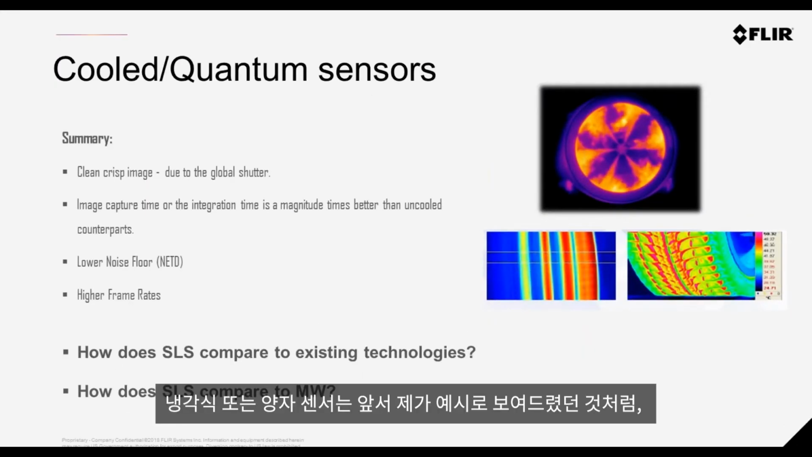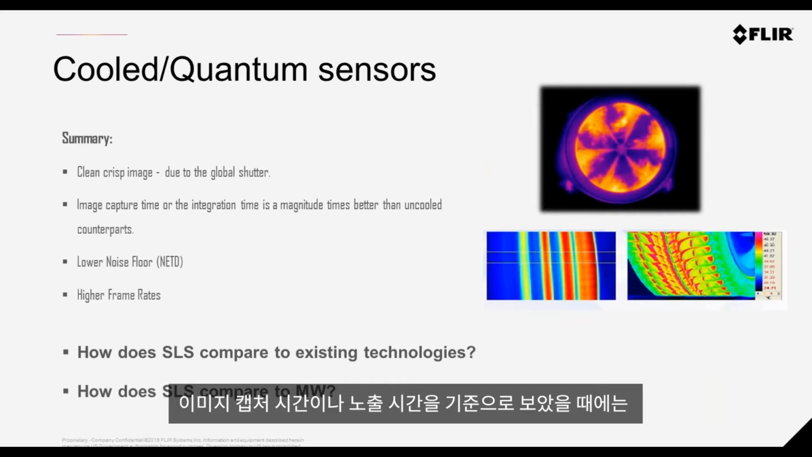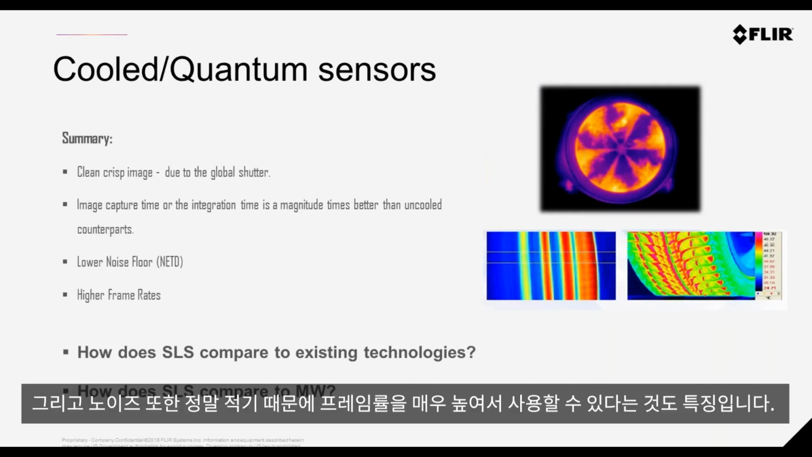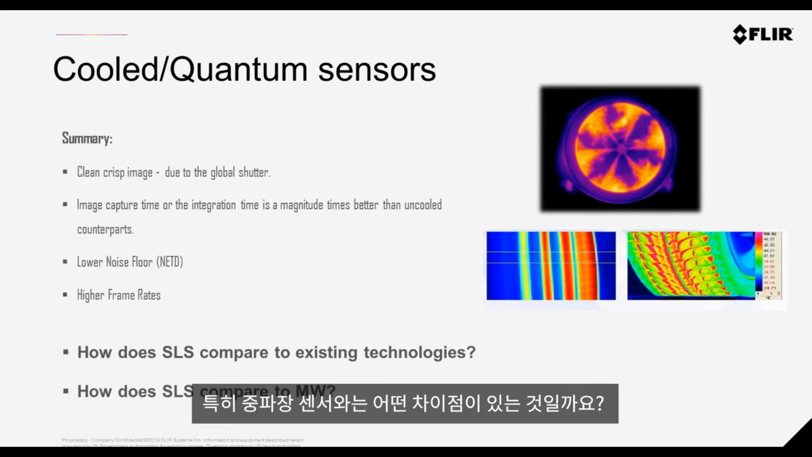So we know that cooled or quantum sensors produce clean, crisp image quality due to this global shutter. The image capture time, or the integration time, is an order of magnitude better than uncooled counterparts. And it has a very low noise floor, and we can operate at very high frame rates. But maybe the real question is, how does this SLS compare to other technologies, and how does it compare to the mid-wave?